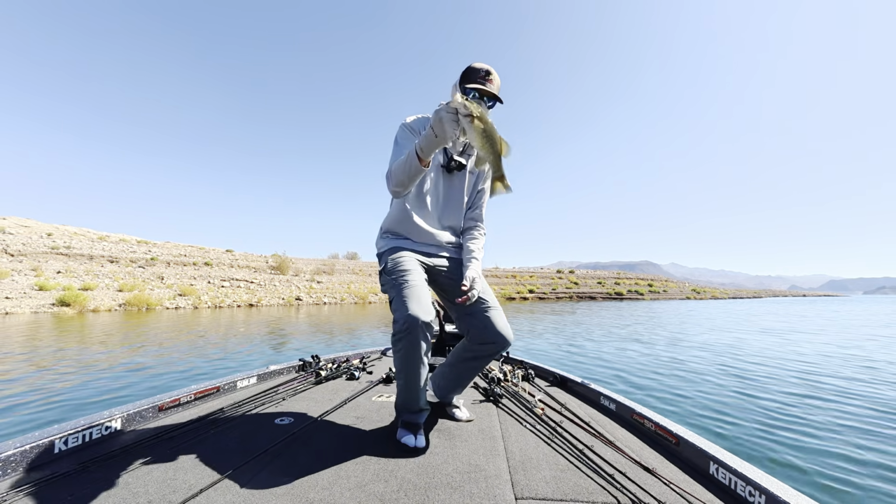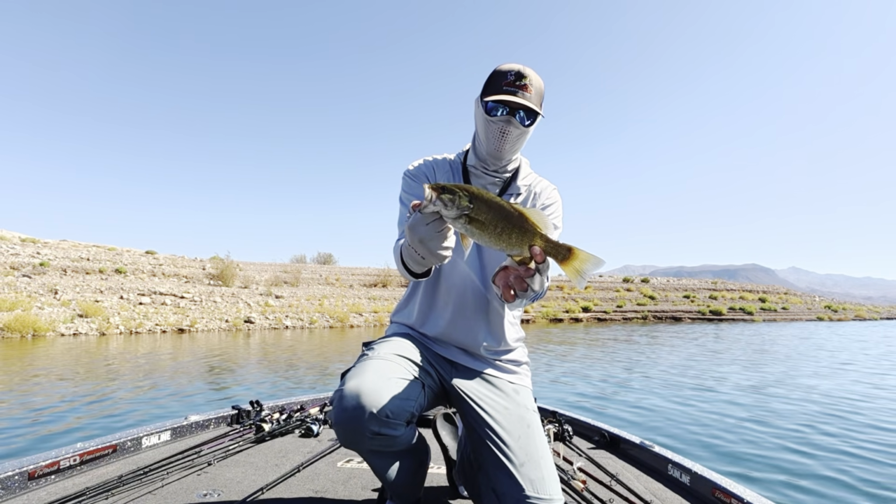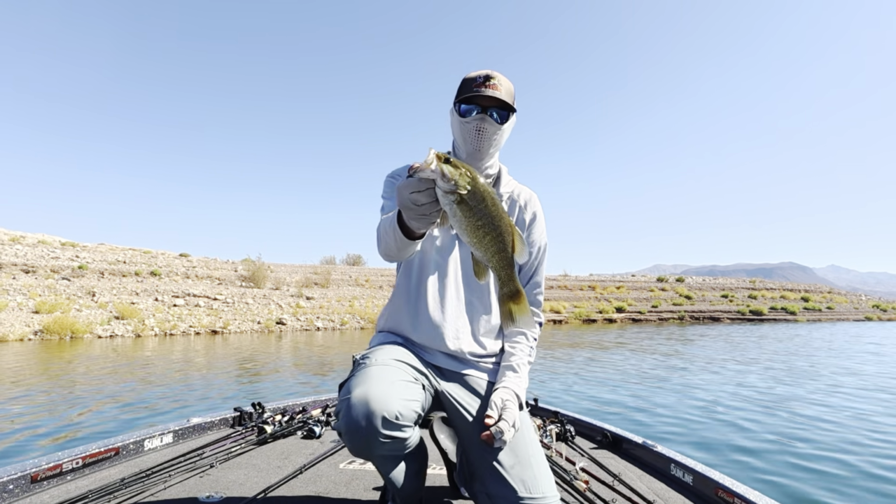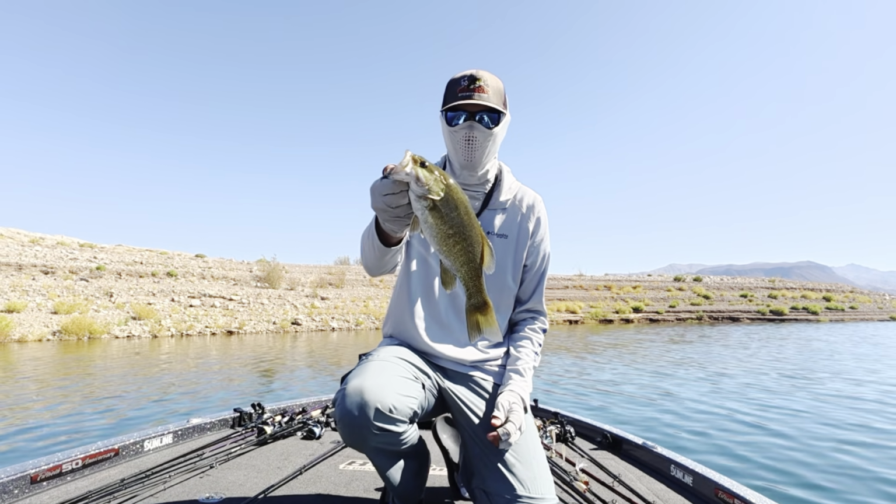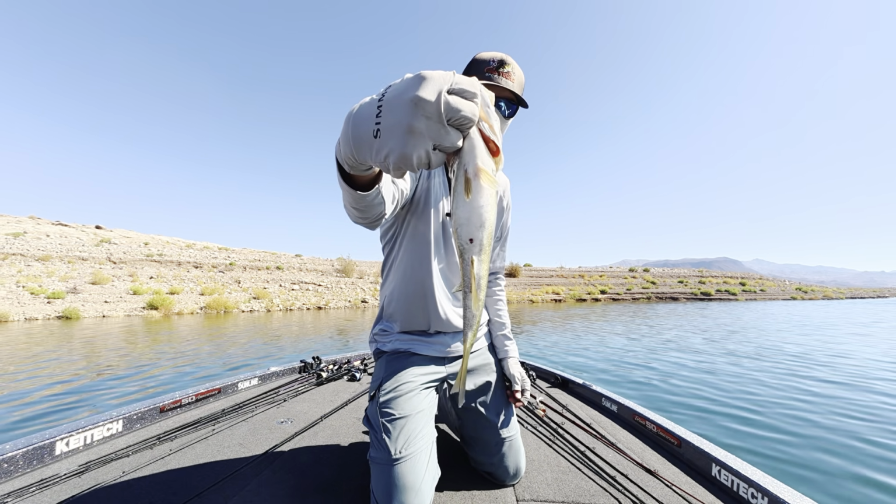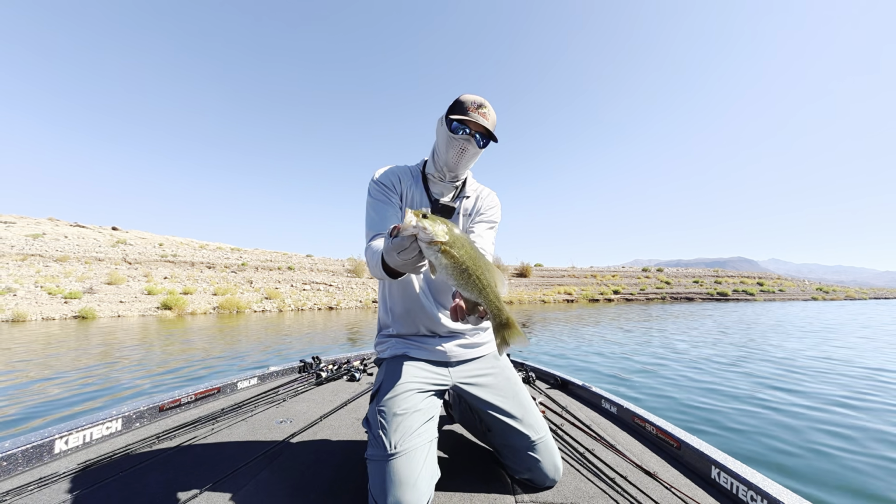Not a giant, but a little 13-incher, and sure enough, he ate that Senko. So like I was saying, guys, this is just one of those bass that are living back here in the shallows, feeding on this bait. And you see his gut? He's nice and healthy, so he's feeding on this bait.